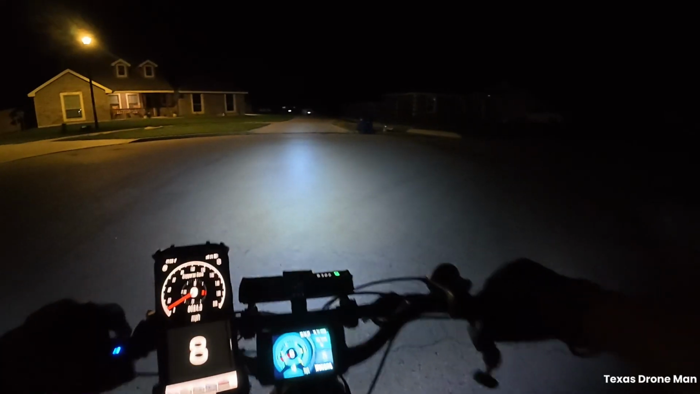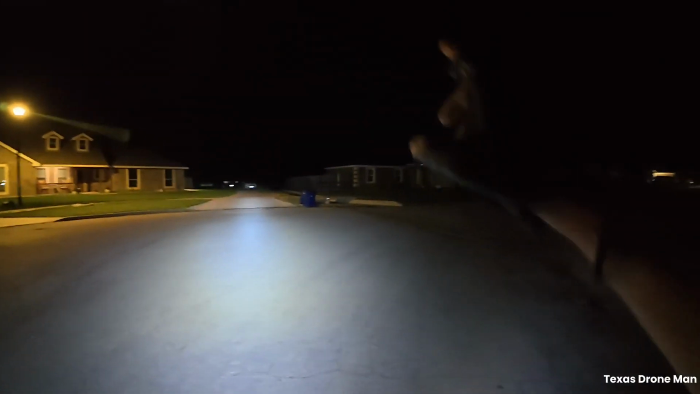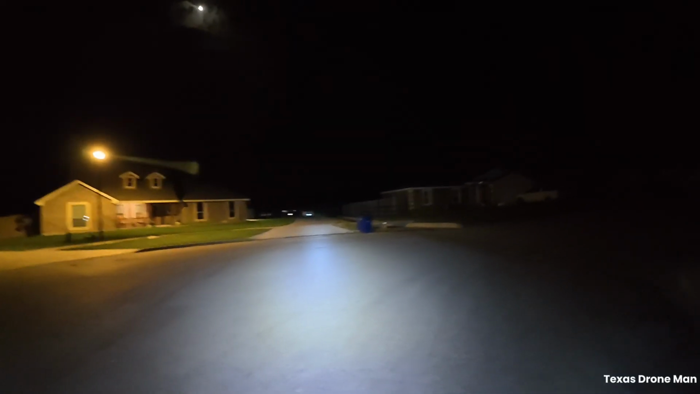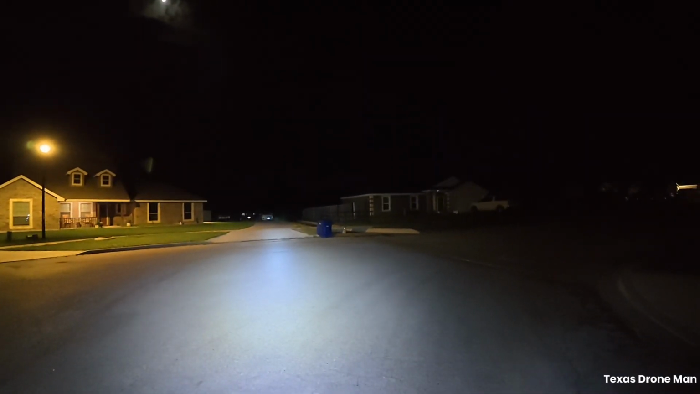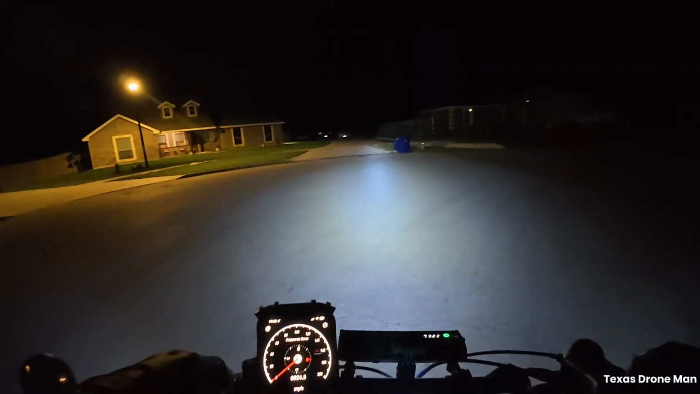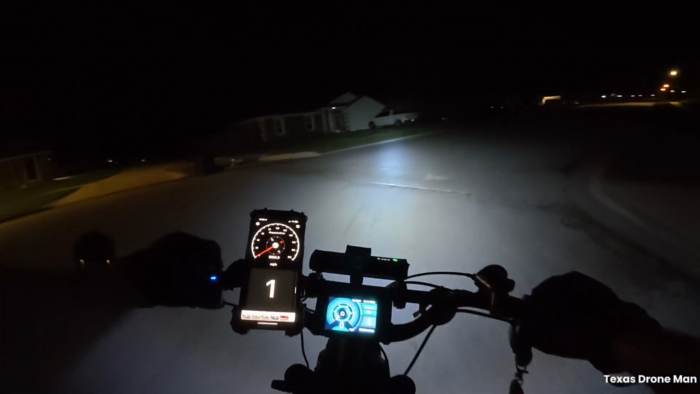I mean, there's lightning from here all the way around. I bet at least 180 degrees all the way around. Crazy, crazy, crazy.